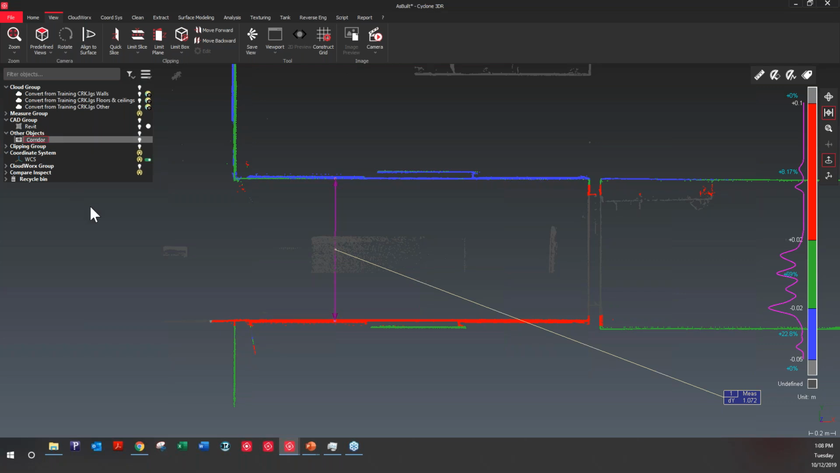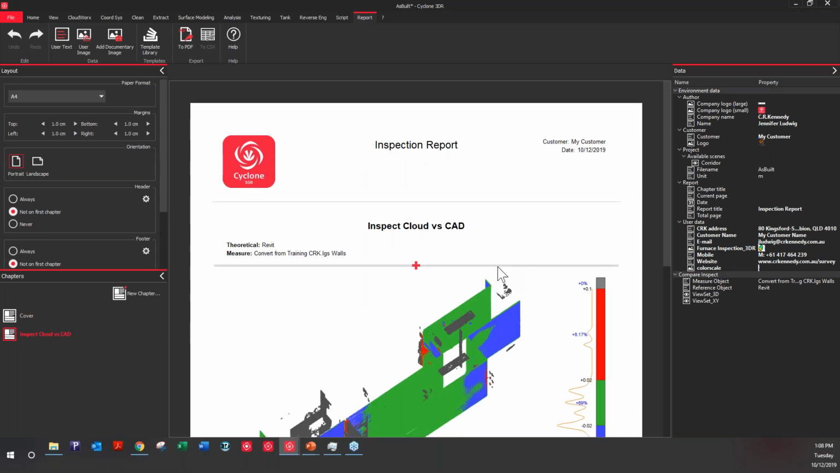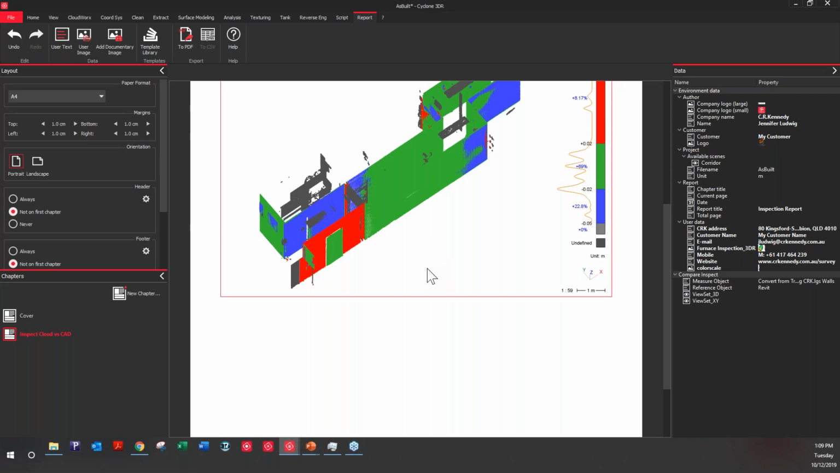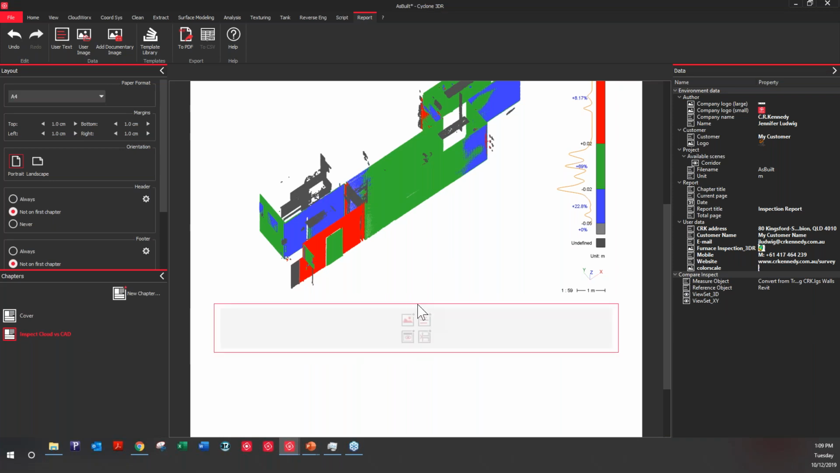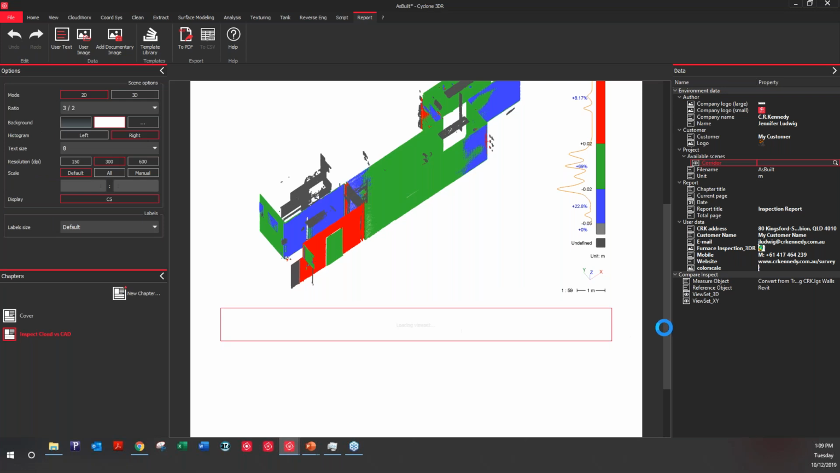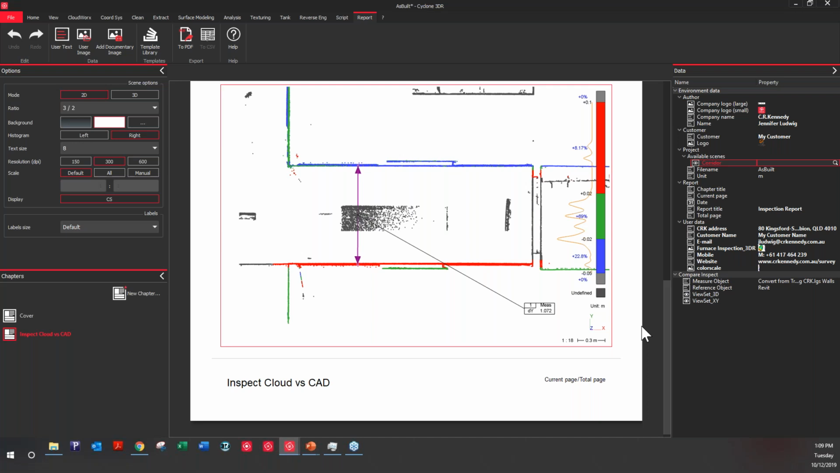So I'll rename that corridor, and if now we go to the report and I go back to that page, what I can do is that at the bottom of this, I'll just remove this one. At the bottom of this, I have a plus, so I can click on that to add another area. And on the right, you can see that my view set is right there with the corridor. So I can bring that in, and now I have this close-up added to the report as well.